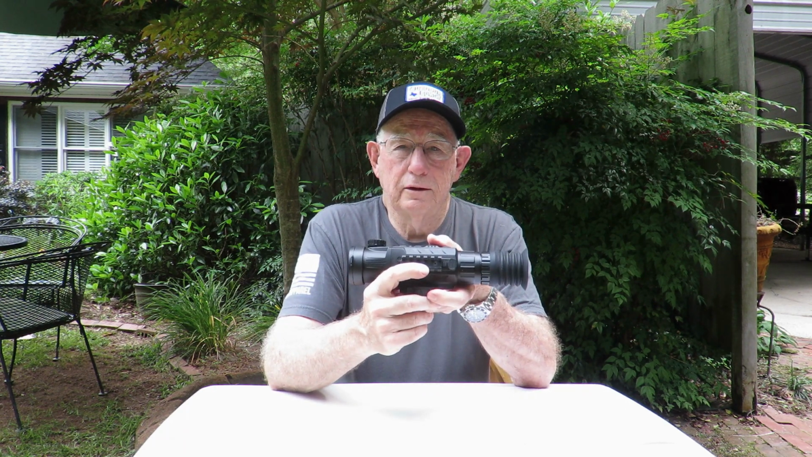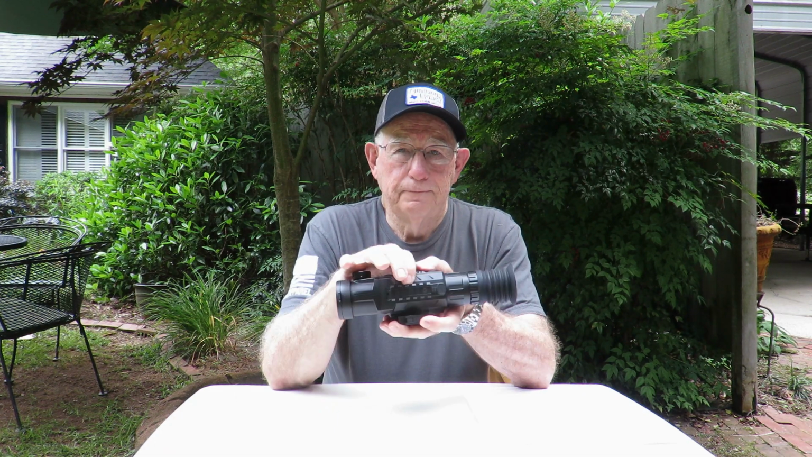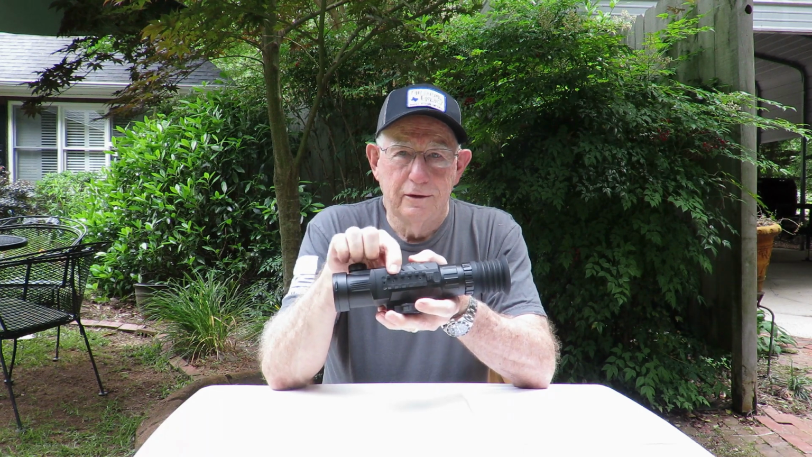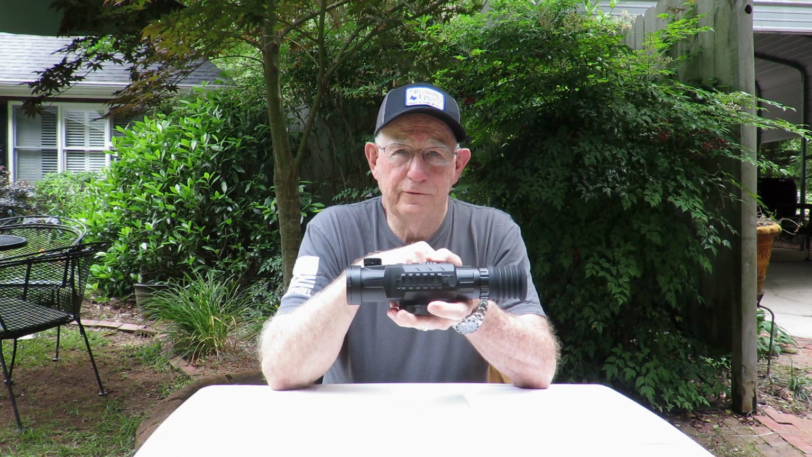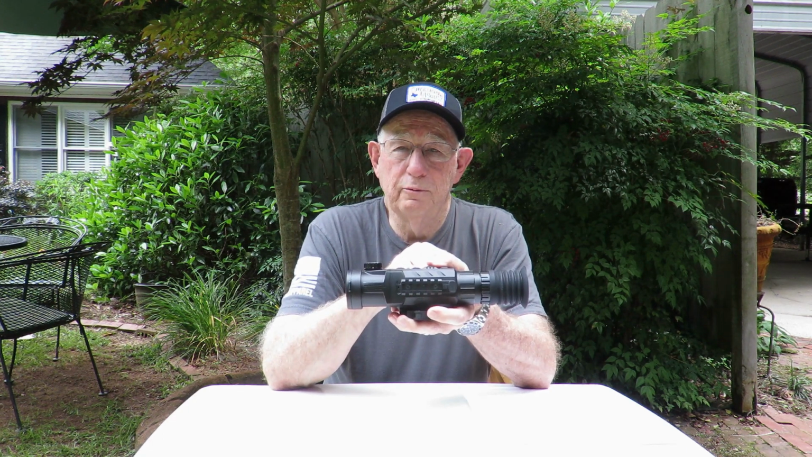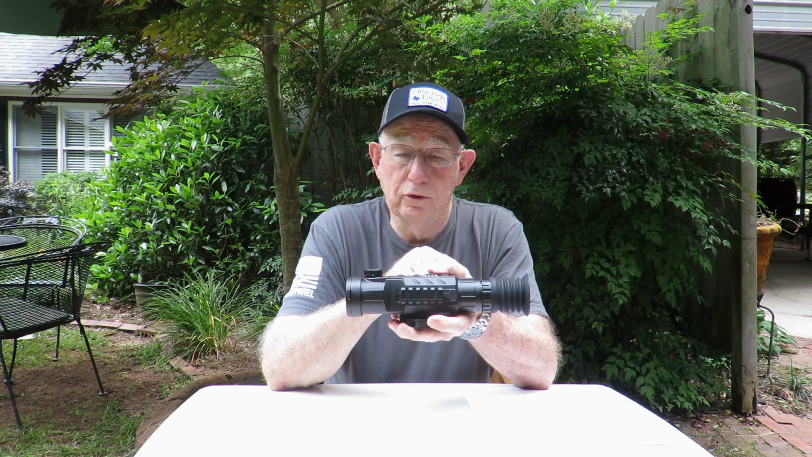You can mount that little audio recorder on here, plug it in, and you're good to go. The reason that the iRay scope has this mount on the side is for a laser rangefinder. Now that laser rangefinder has not been approved by the United States yet, so it can't be imported to the United States until they get that approval.